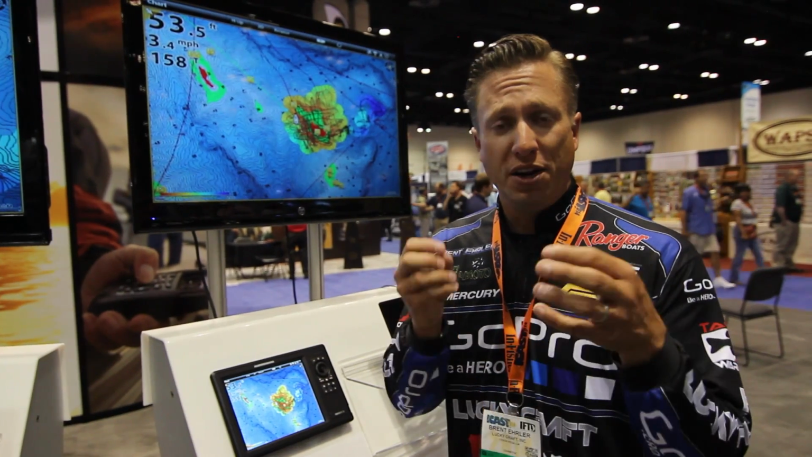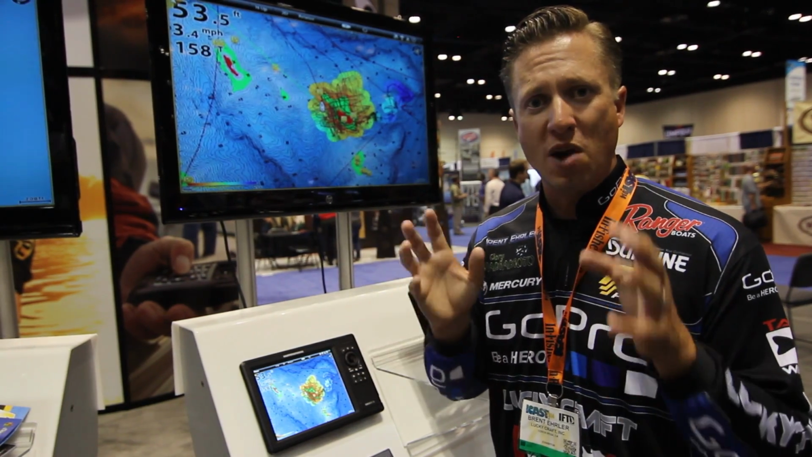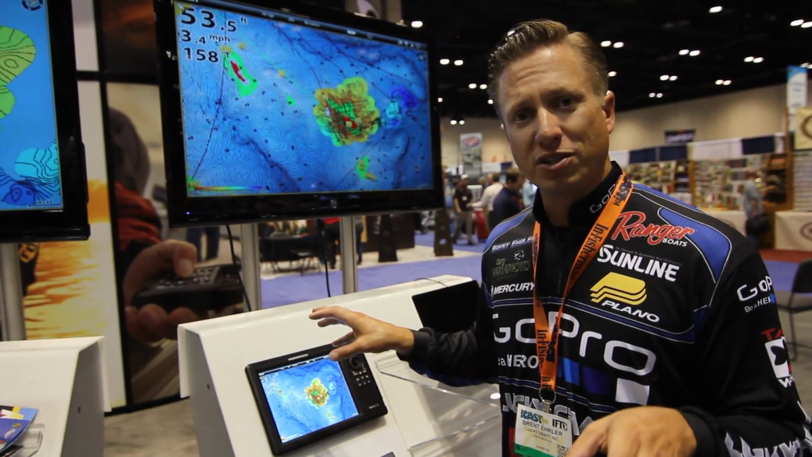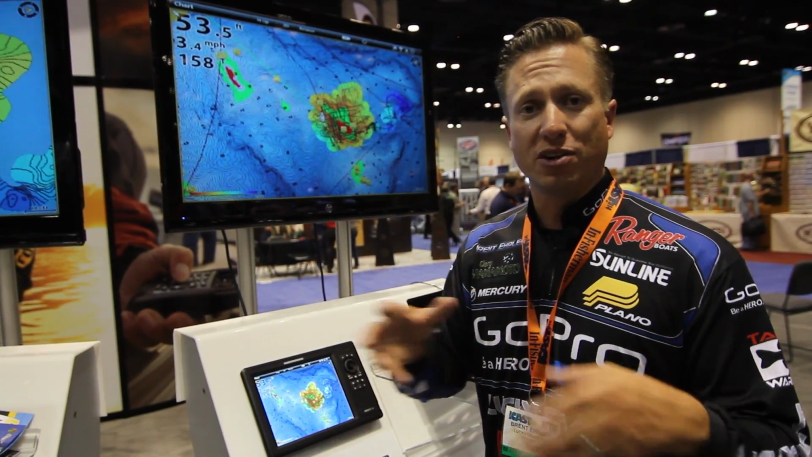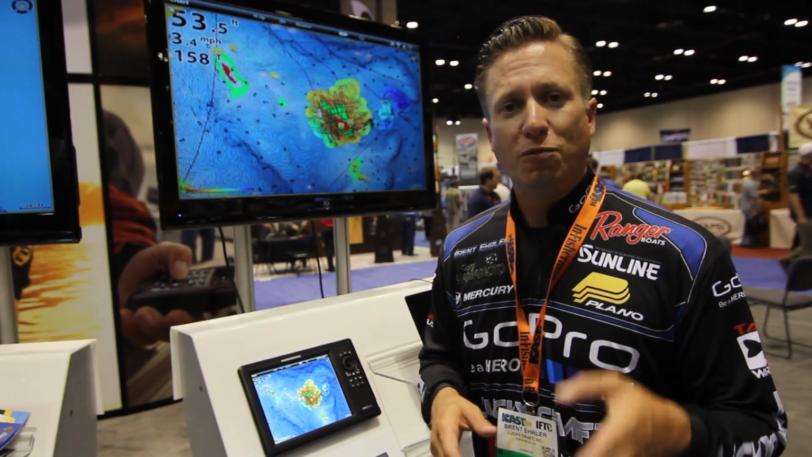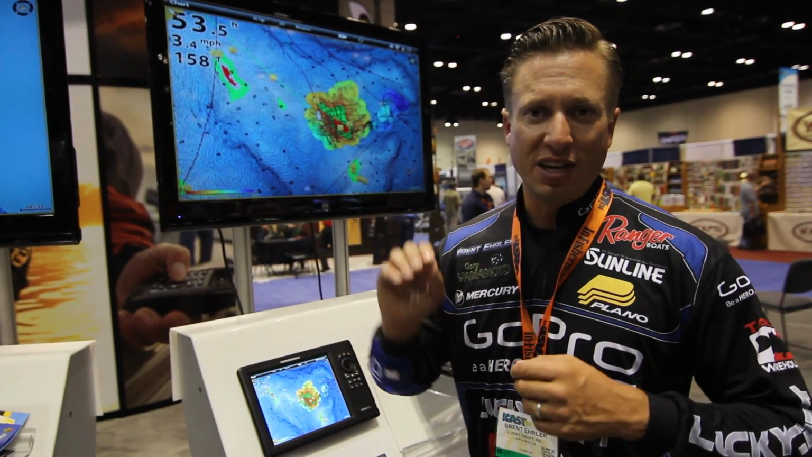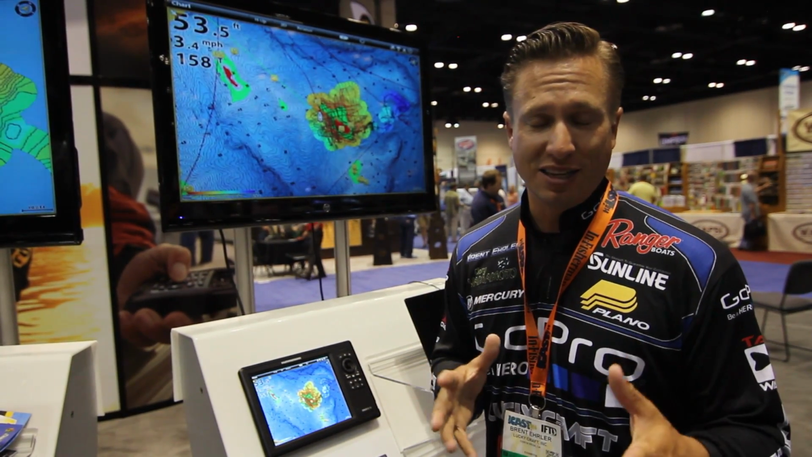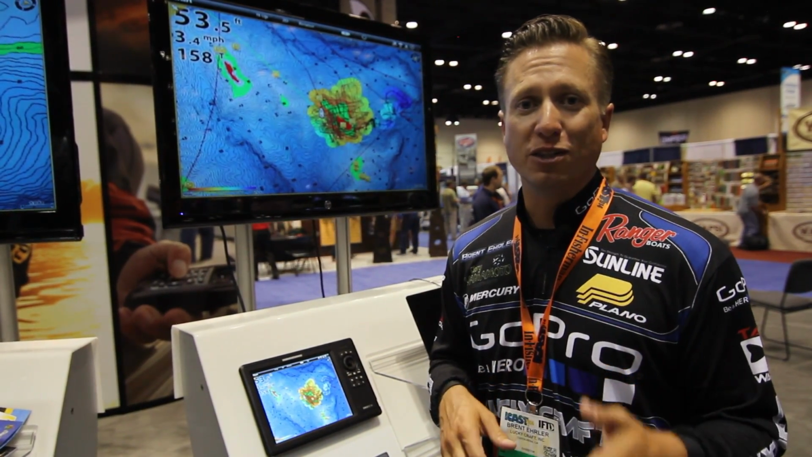So I can go to an underwater piece of structure, I can go to an underwater island or a roadbed, and I can idle across it and fine tune it, and it is saved right then and there on my graph. And I can change the settings on it with the Lake Master. I can change the highlighted depth ranges, and I can kind of move it around and do it how I want it right then and there, and not have to take it anywhere else and edit it. It's right here on the unit, and that's the nice thing about AutoChart Live is it's real time.